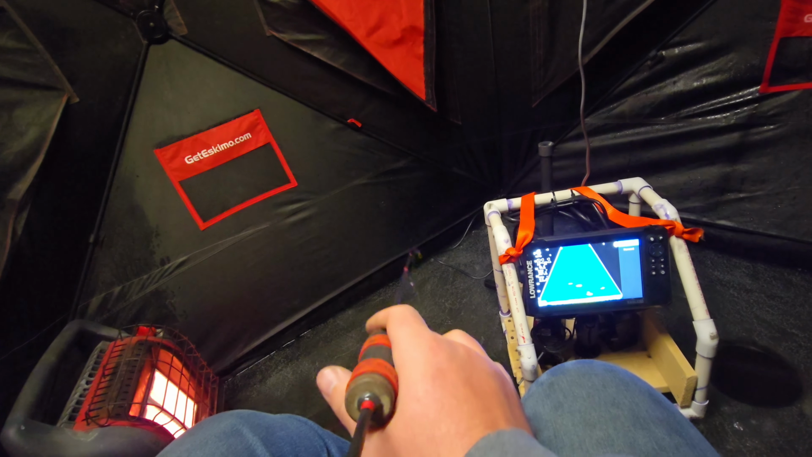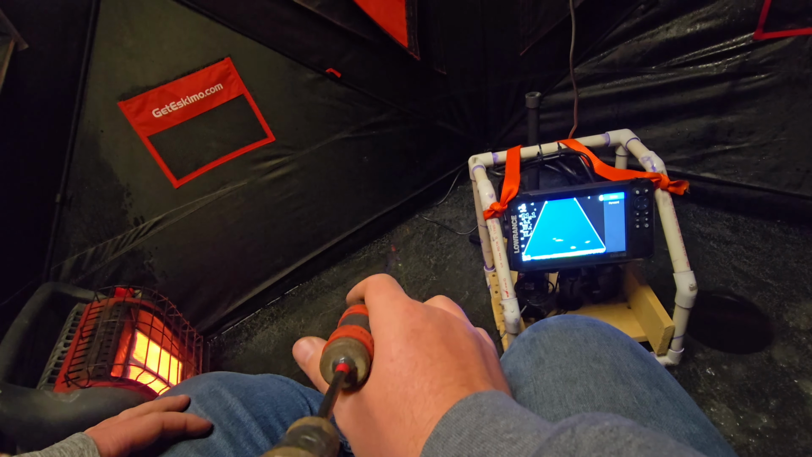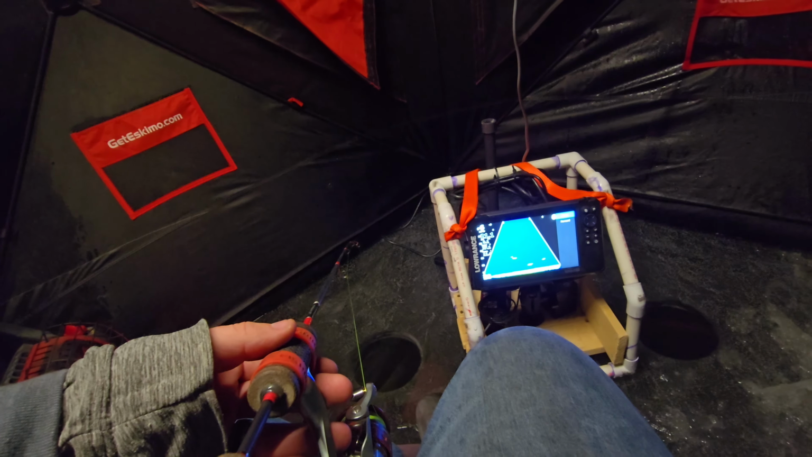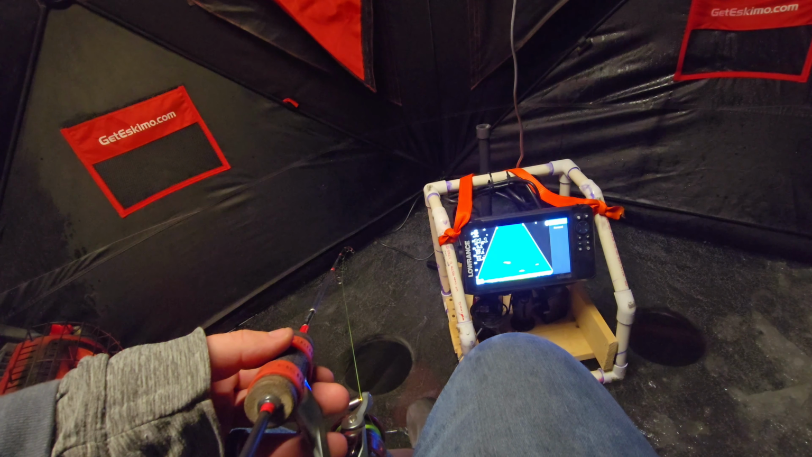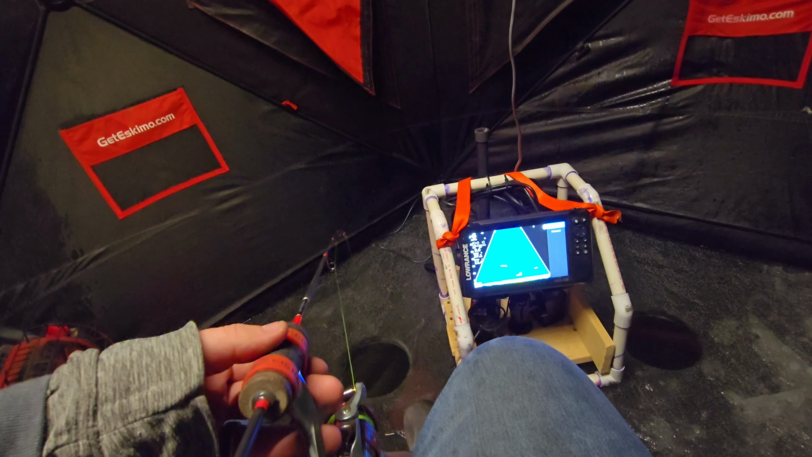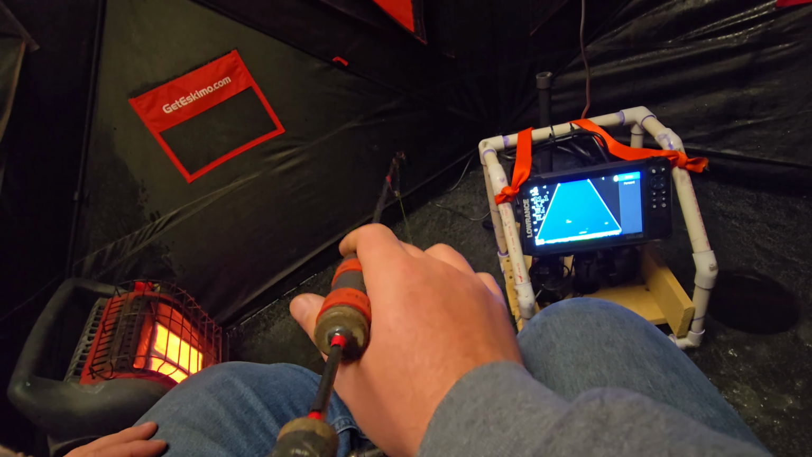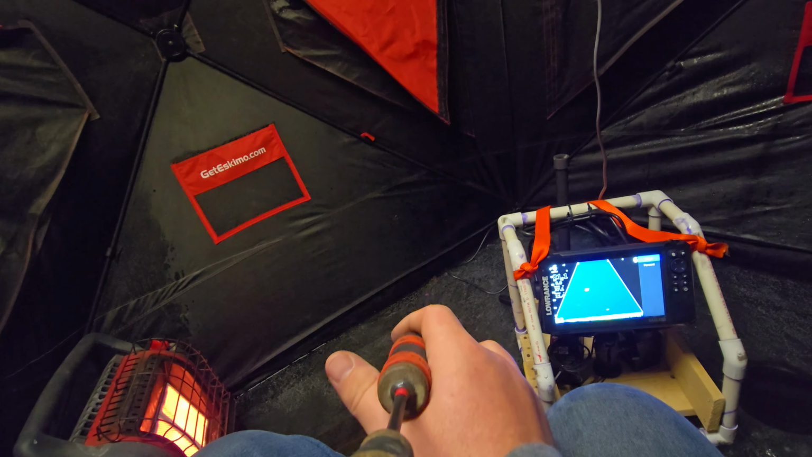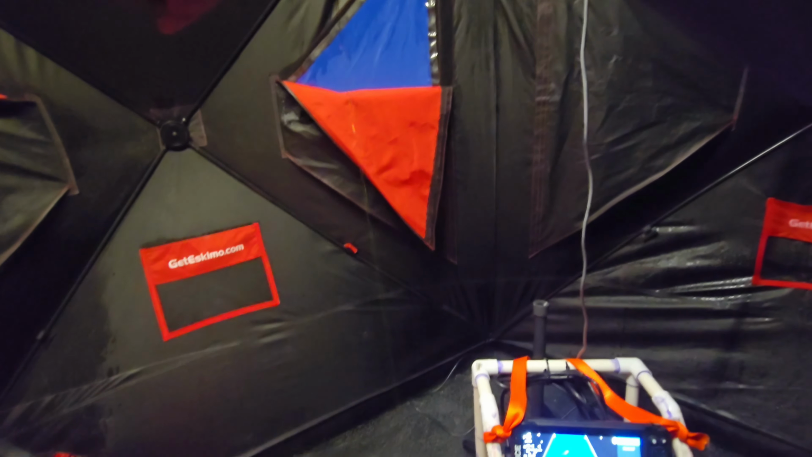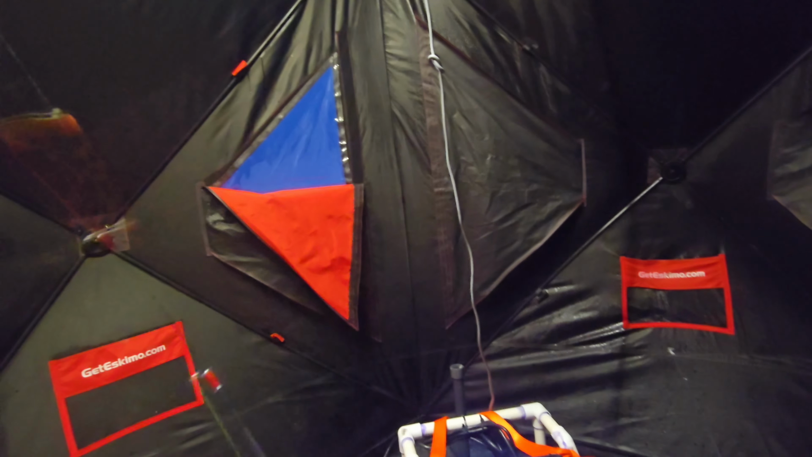I had a little lull where that really wasn't even marking anything, and everything was being super finicky. Now everything's still being super finicky, but at least I'm seeing something. Oh yeah, he hit super good. Feels like he's kind of got some weight to him too. Another cookie cutter, probably about 10.